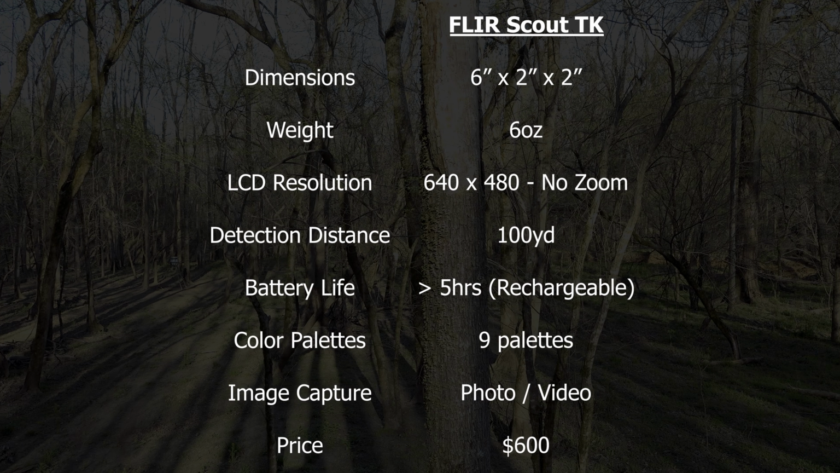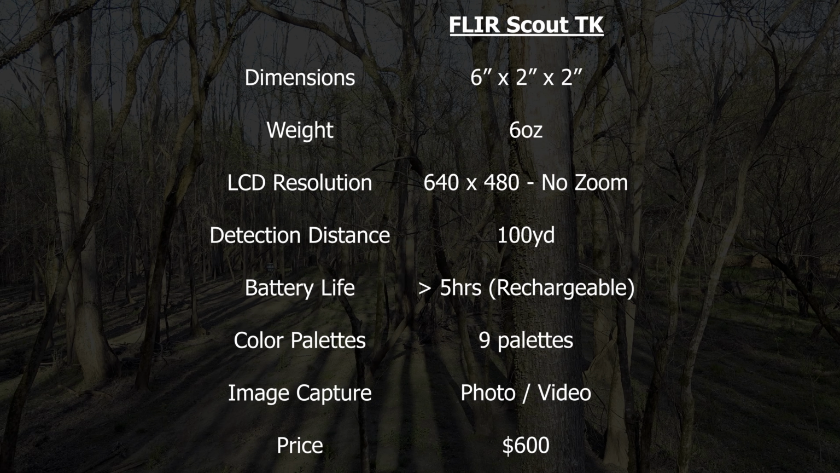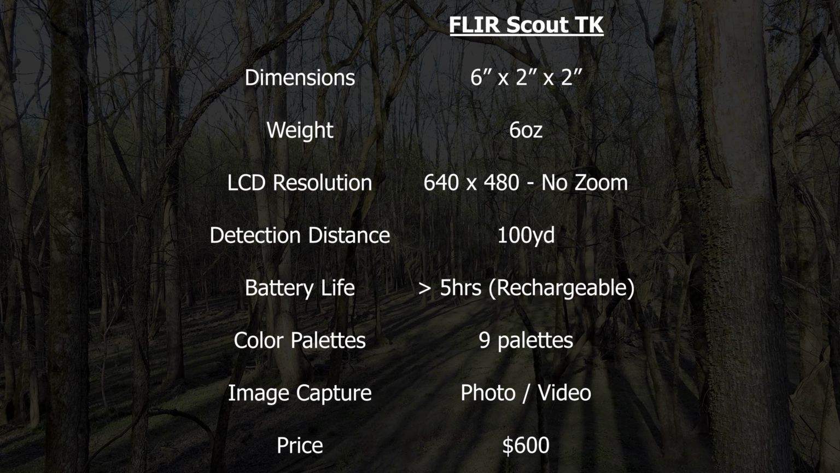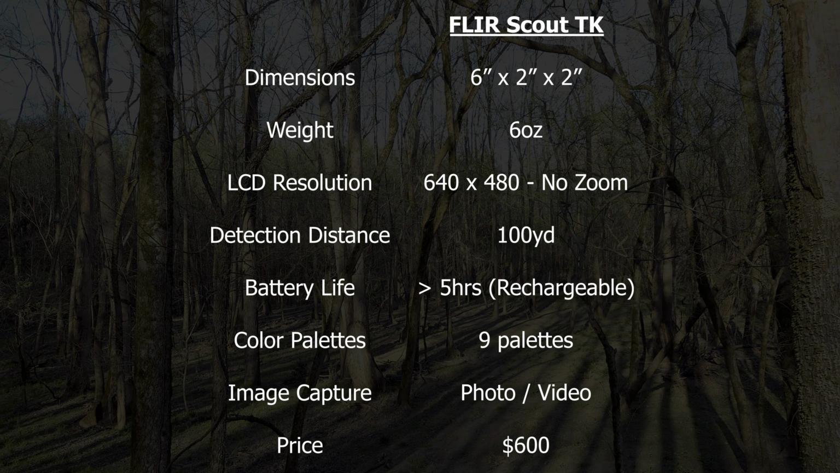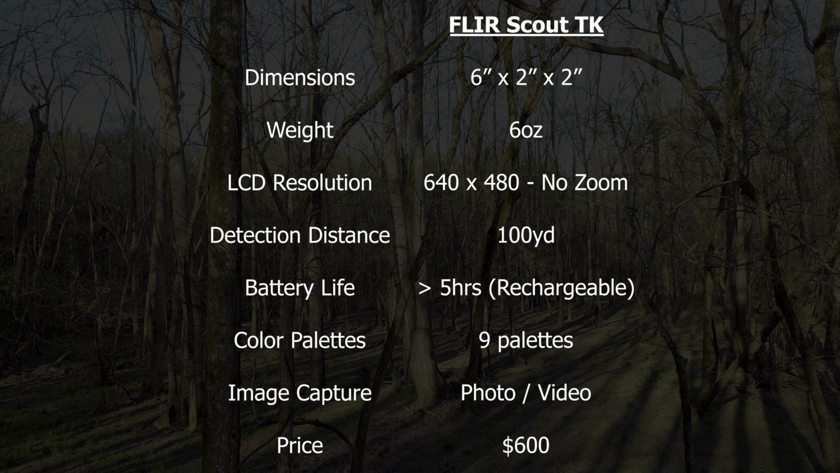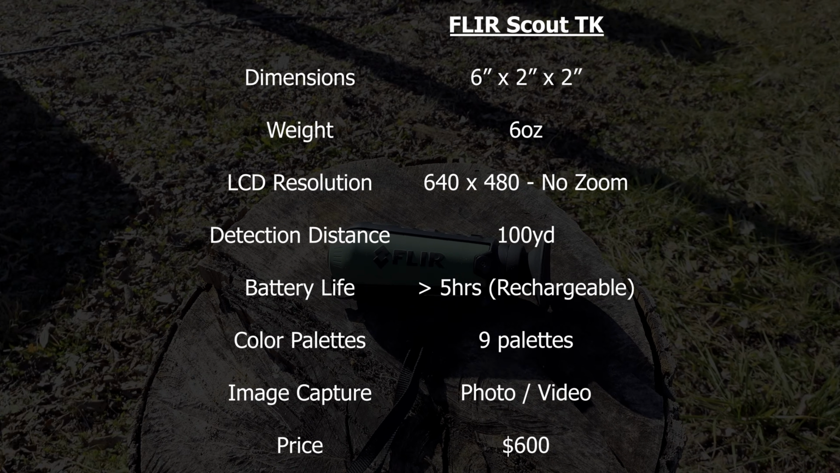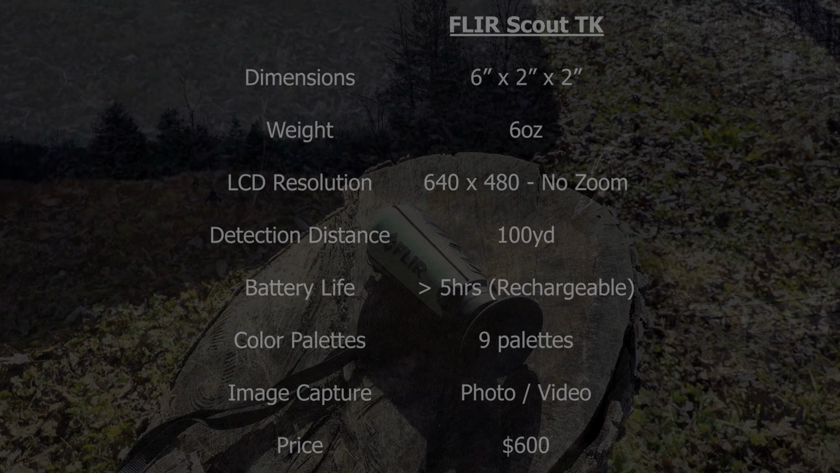The LCD screen is a 640 by 480, not the sharpest in the world, but one thing I will point out is there is no zoom available on the unit. What you see is what you get. The manufacturer states that the detection distance is up to 100 yards, and obviously the closer you are to any object, the more detail you're going to see. Let me do a quick demonstration in the field.